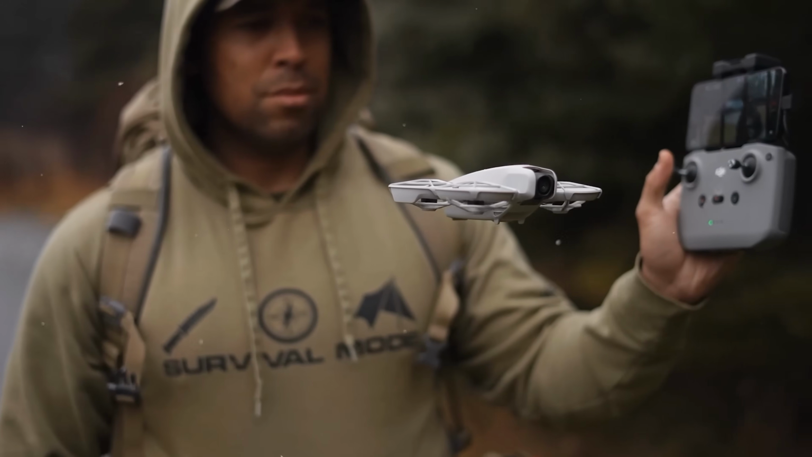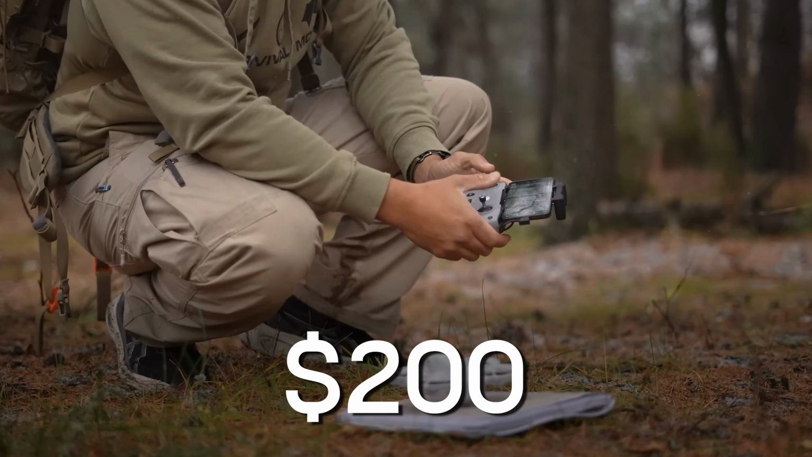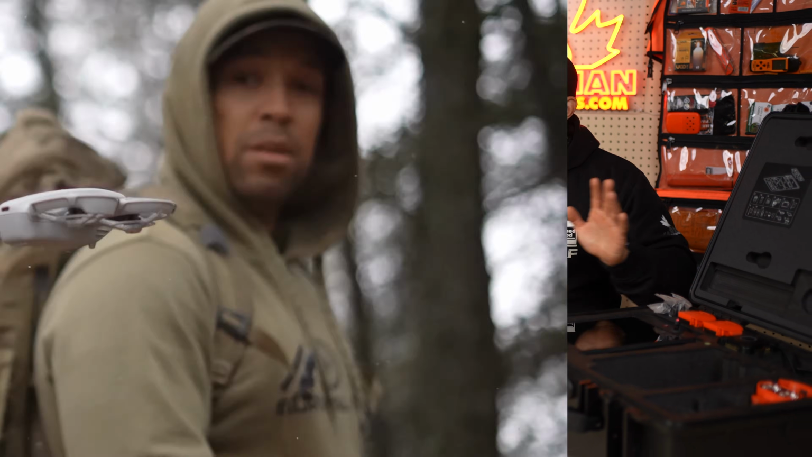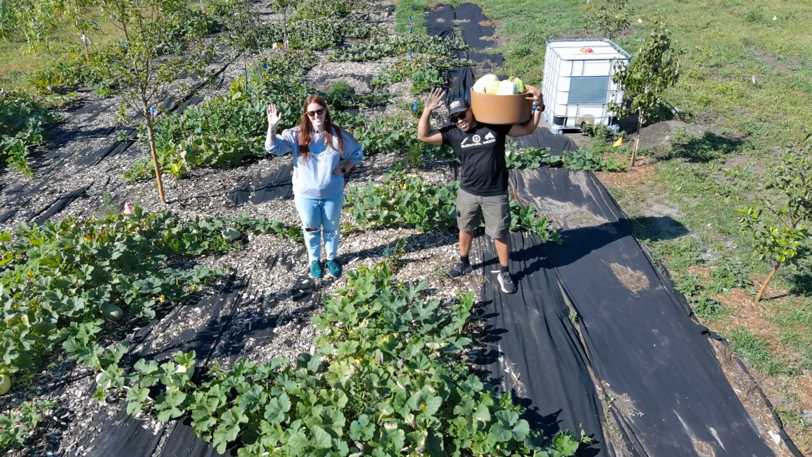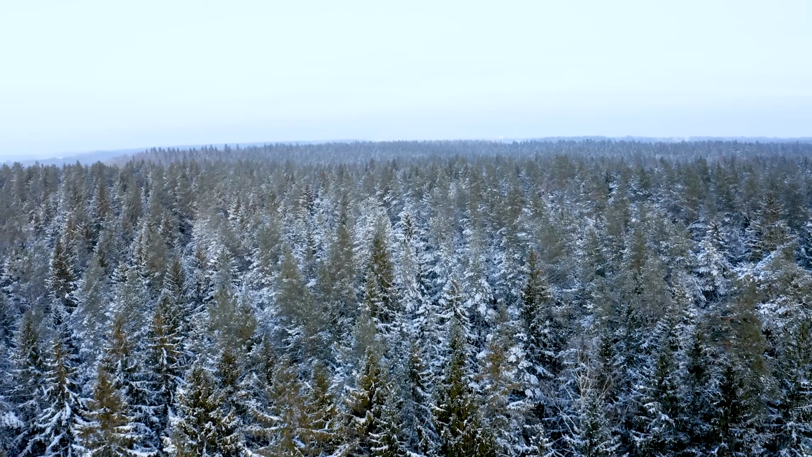So I've talked about the Neo. This is a cost-effective drone, $200 drone. You won't find lower, and if you do, it's probably going to be a piece of junk. There's a lot of gimmicks out there that cost a lot of money. I'm telling you personally, on my acreage, I use this at least once every 48 hours.